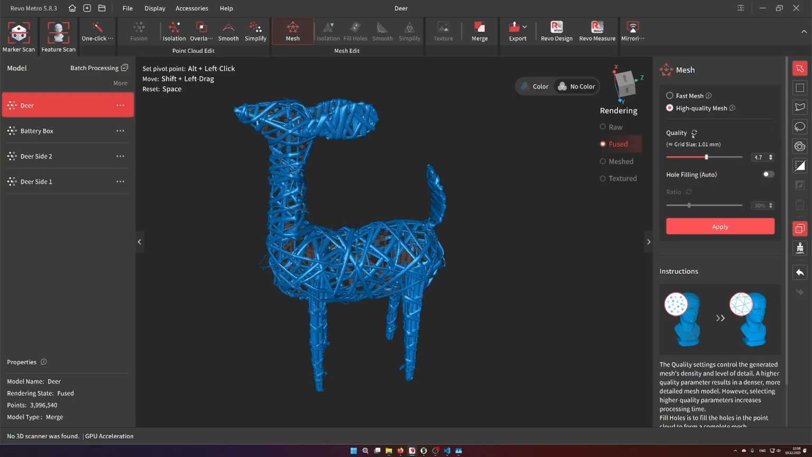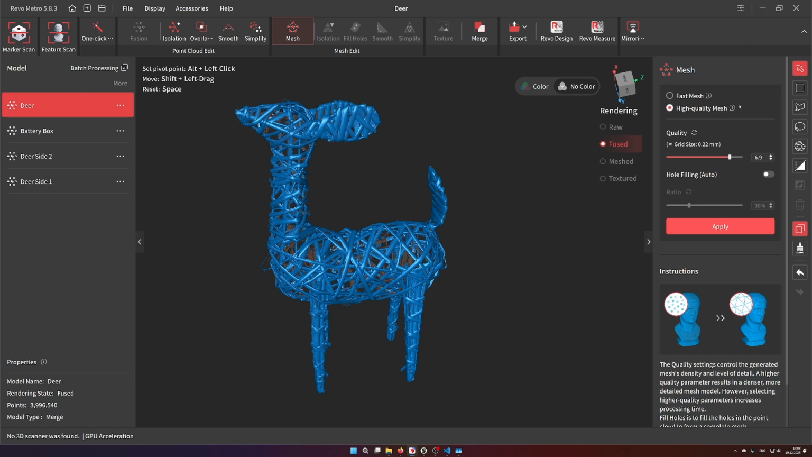So as you can see, I go into the mesh, select the recommended setting of 0.22 millimeters. I use the high quality mesh setting. Actually, I haven't tried around with the fast meshing too much at all.